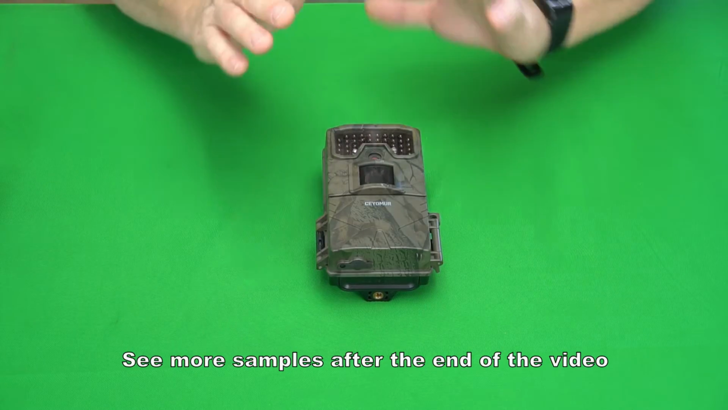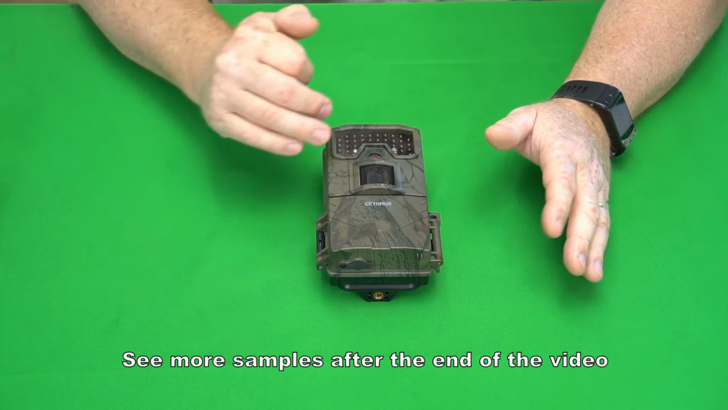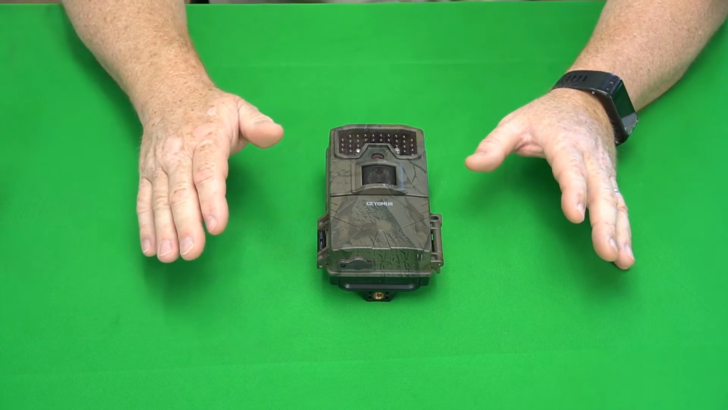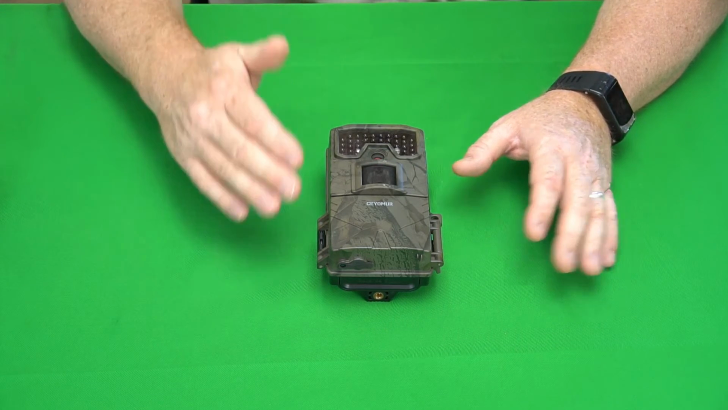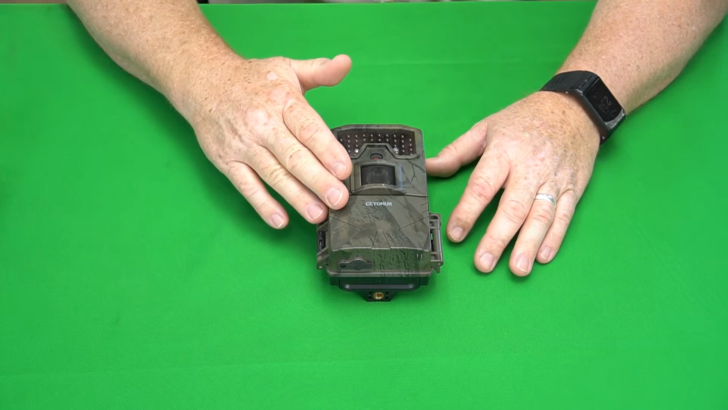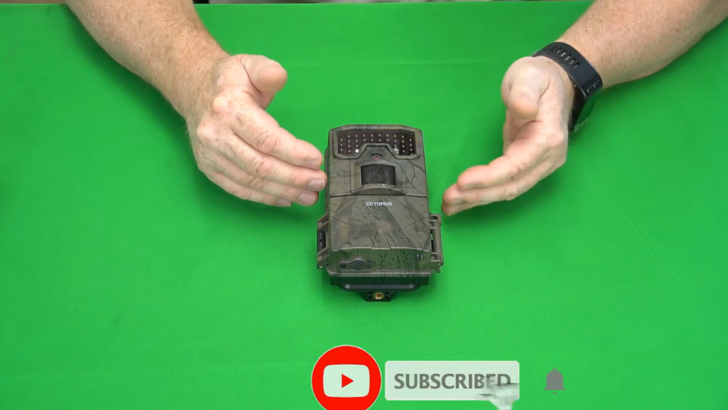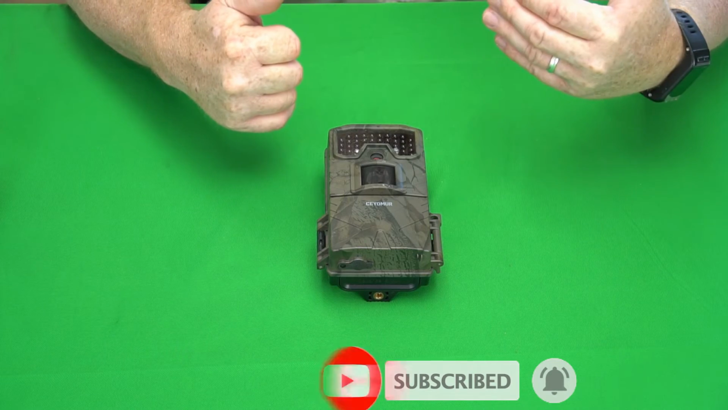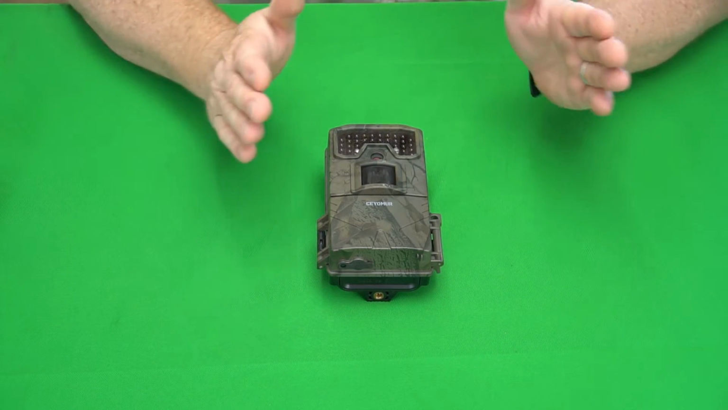Okay, so there you can see the quality of the images and the videos. My take on both, I've seen better in cameras that are, say, $50, $60 to $70. I've seen better, but I've also seen $70 cameras that had worse image quality and videos than these. Okay, so for the price of this camera, which right now with that coupon you can have for 25 bucks, I would consider it mid-grade quality trail camera video.